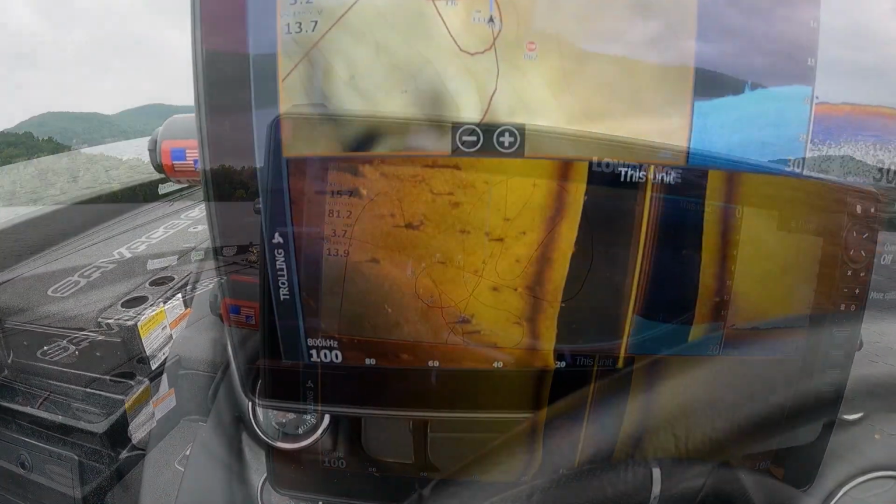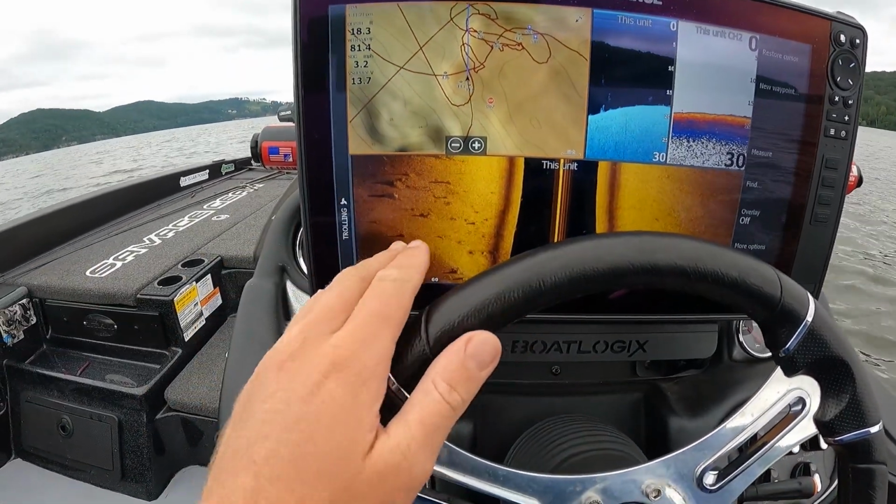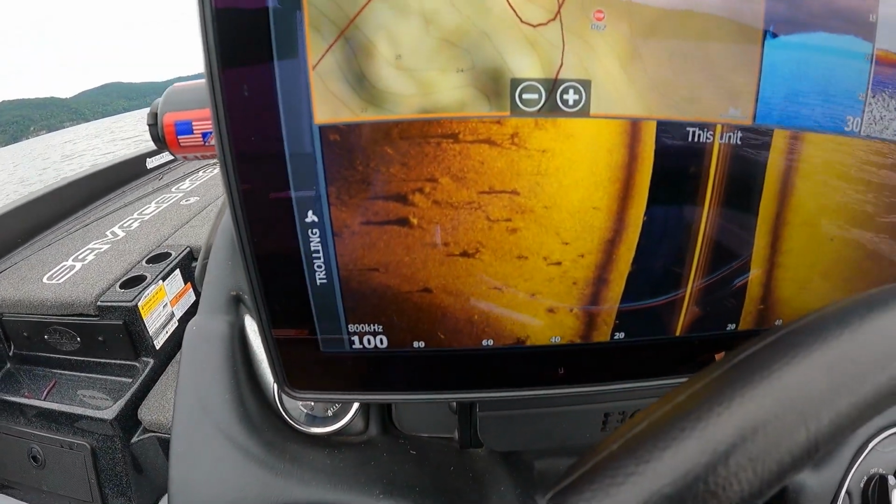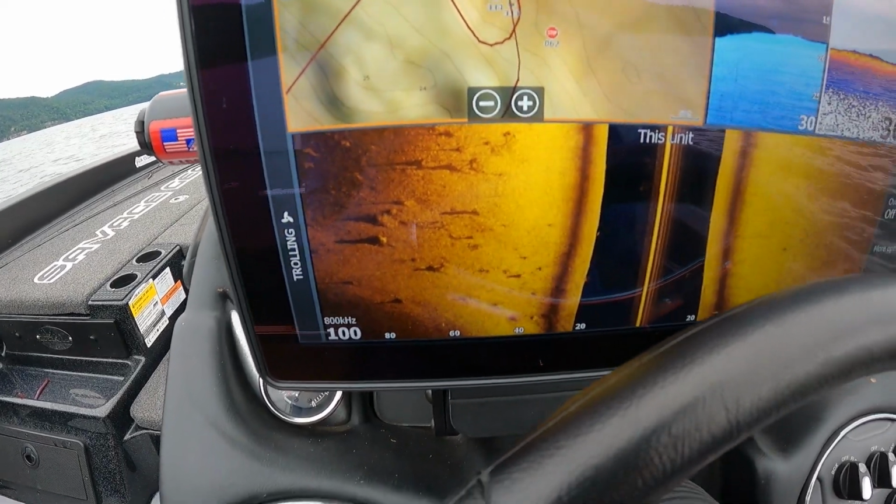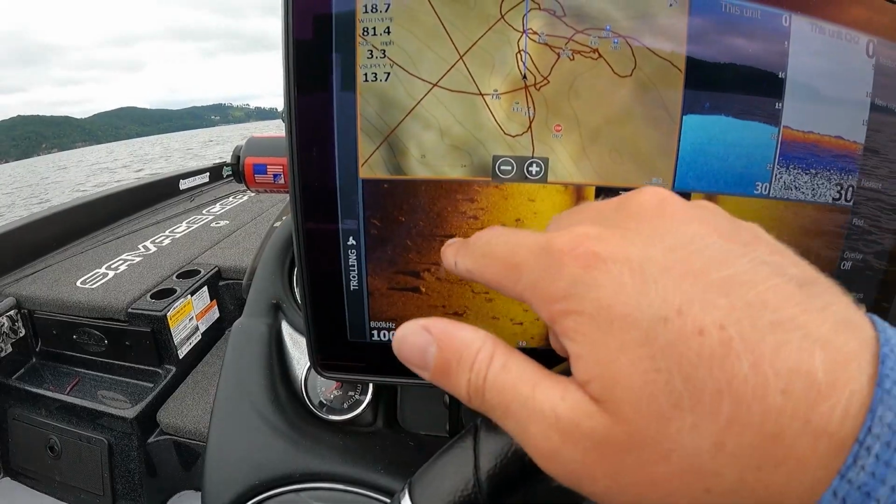Super cool. So here's an awesome view of a stump field right here on the left side of the transducer, or left side of the screen. You guys can see all those stumps scattered out along there. You can see the shadows of them sticking up.